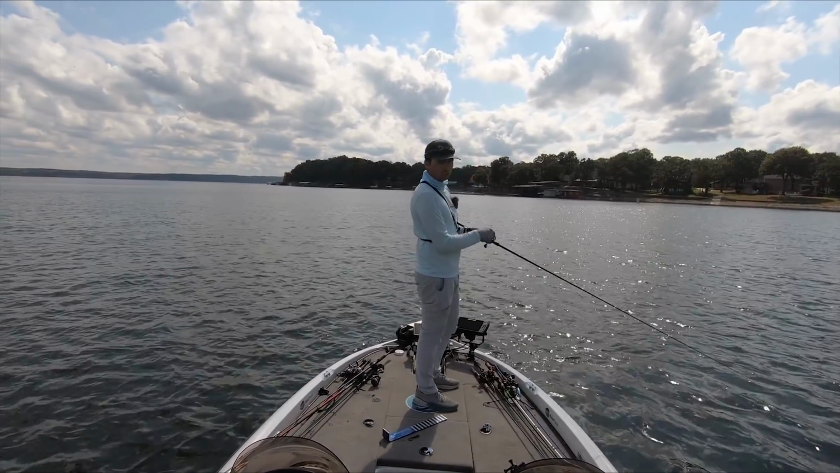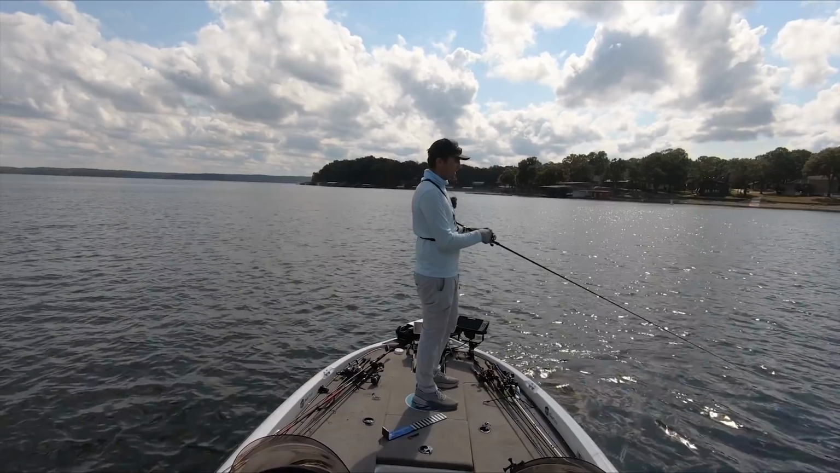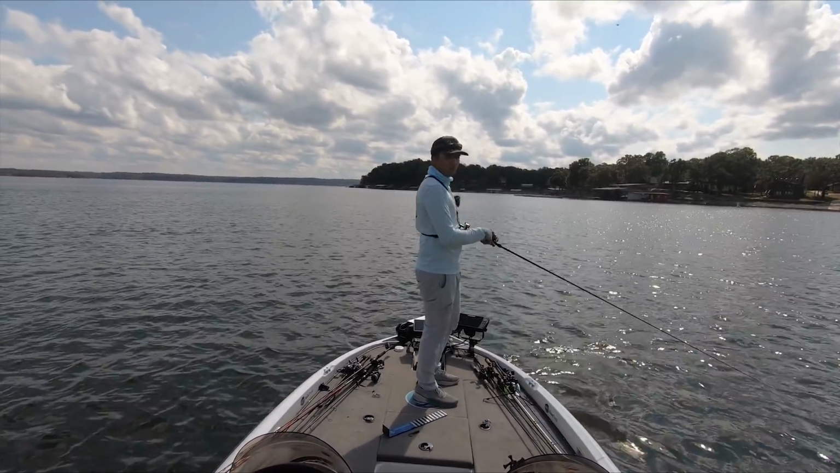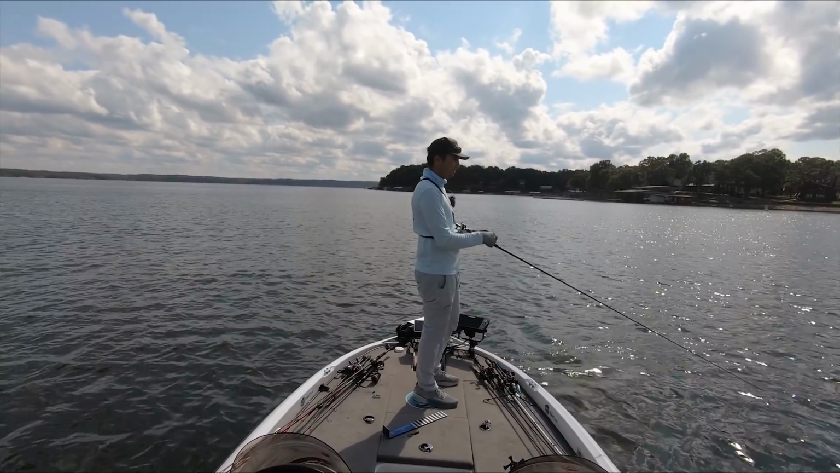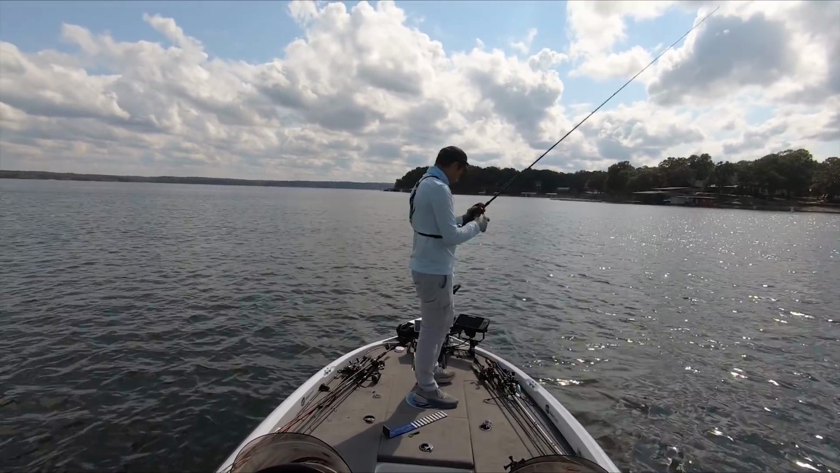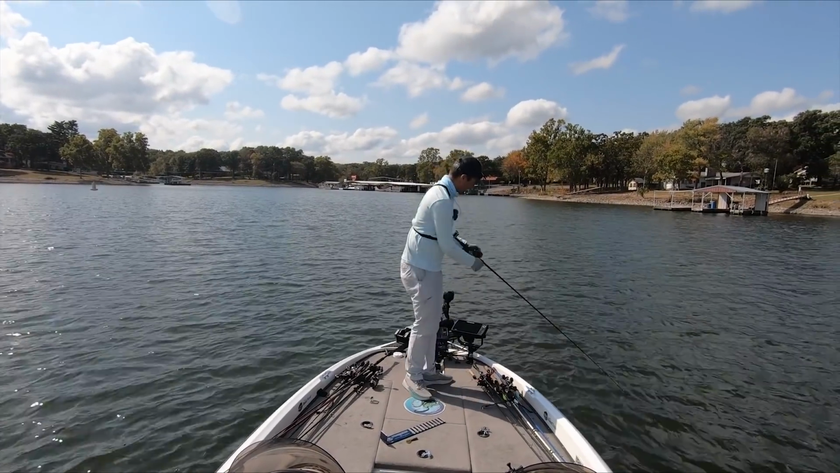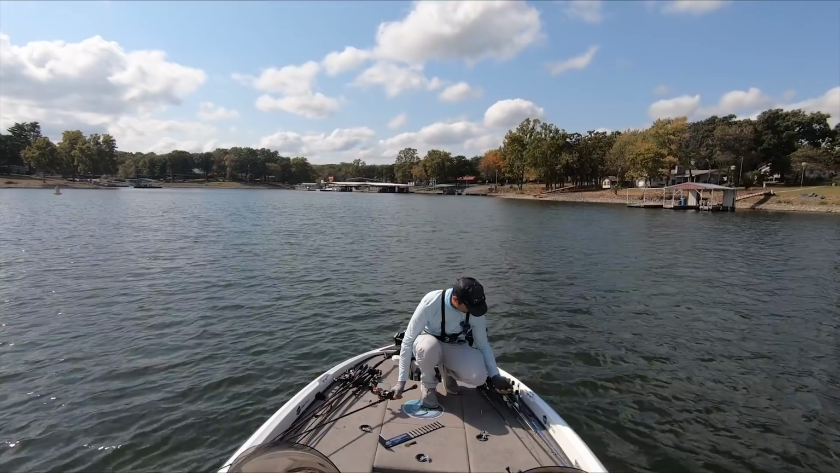I got a couple fish on that football jig, and then right after I caught those fish, these fish really started busting and schooling. And I feel like I've kind of pulled them up off the bottom a little bit, so I might need to try a bait like this to get a few of these fish in the boat. See if I can catch one cranking.